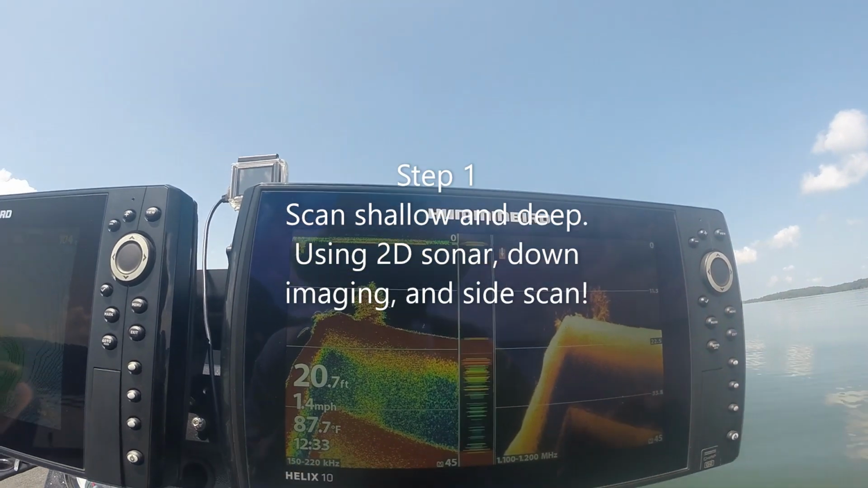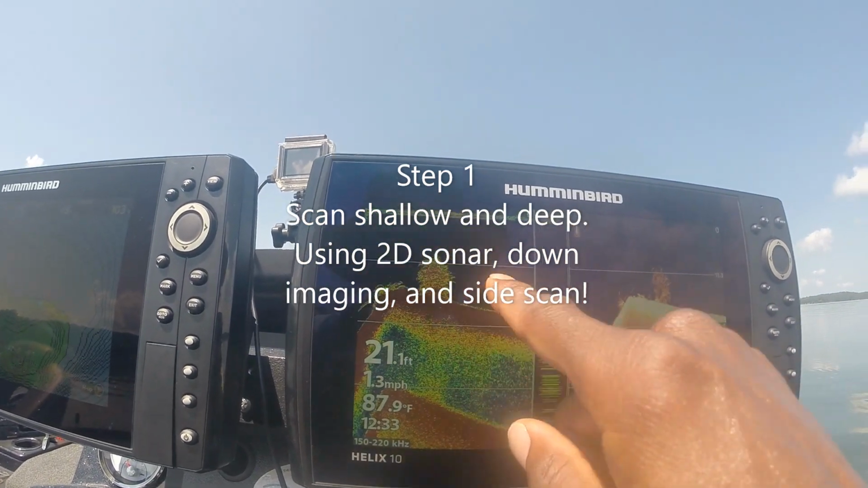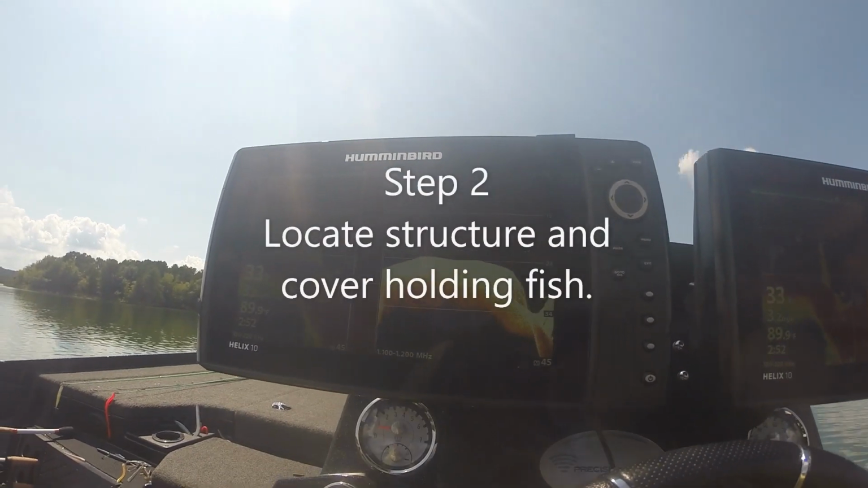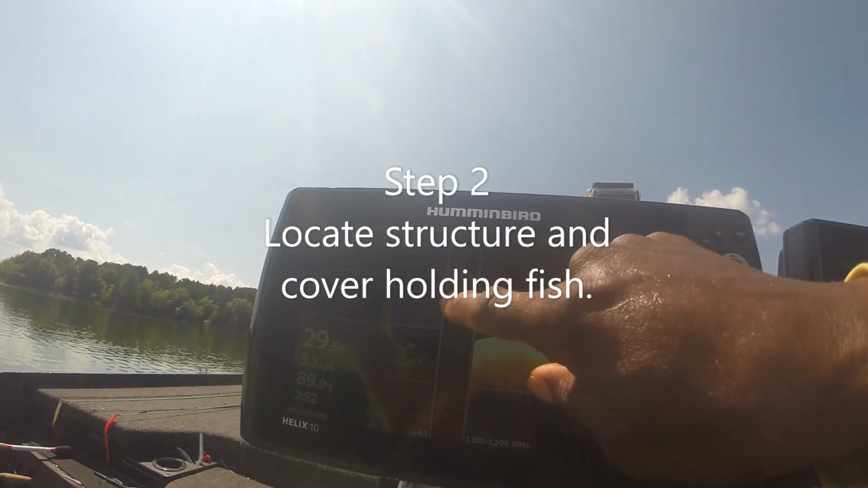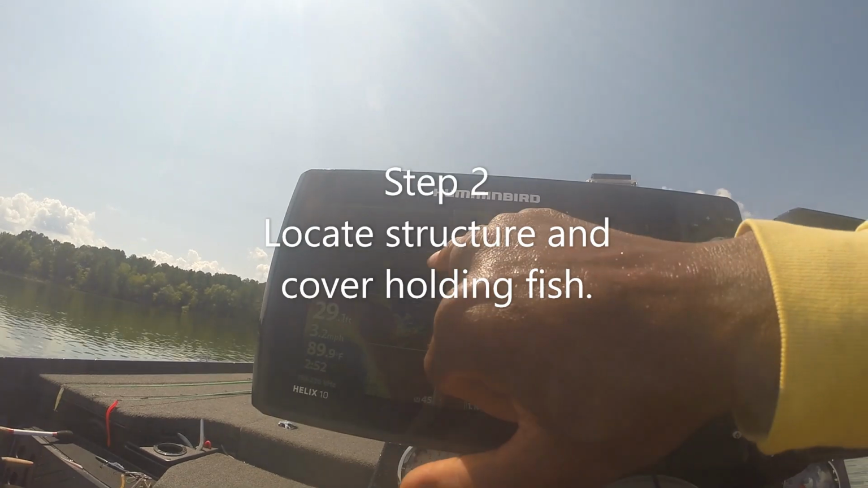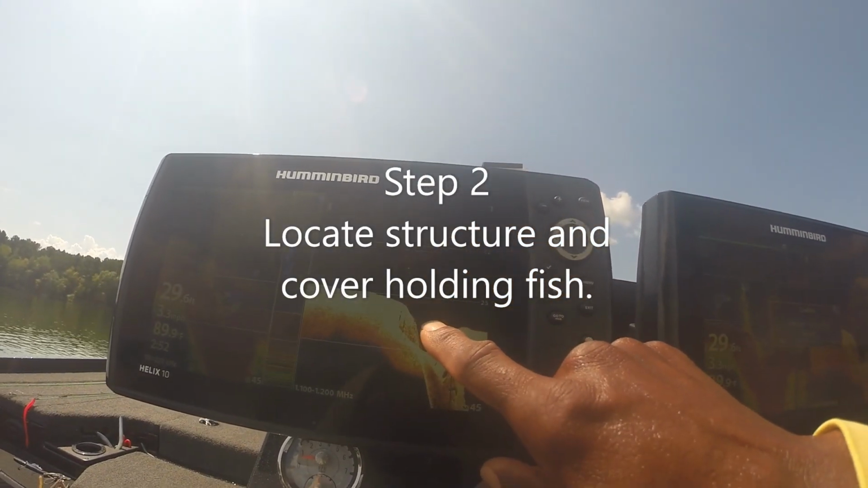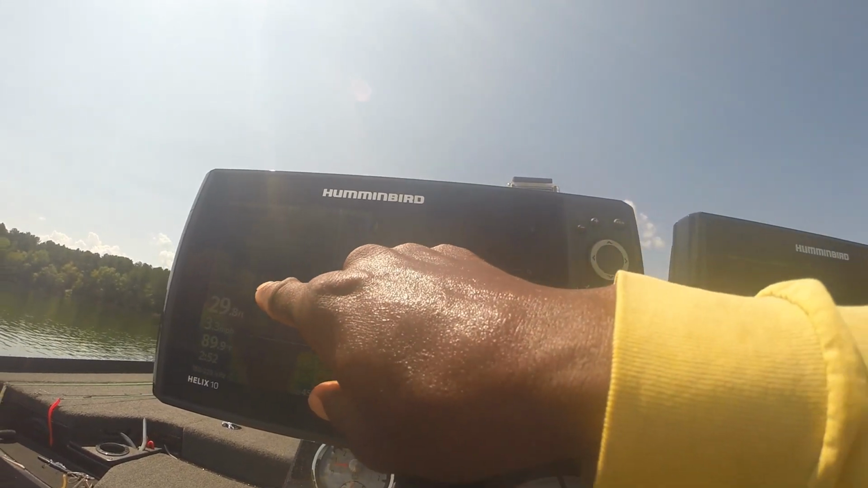Now that is lovely. Fish, brush pile, brush pile. Let me go ahead and mark that. What I'm finding is a bunch of suspended fish. You can see that right there. There's a ditch. See it on this down scan. It's a bunch of fish mixed in there.